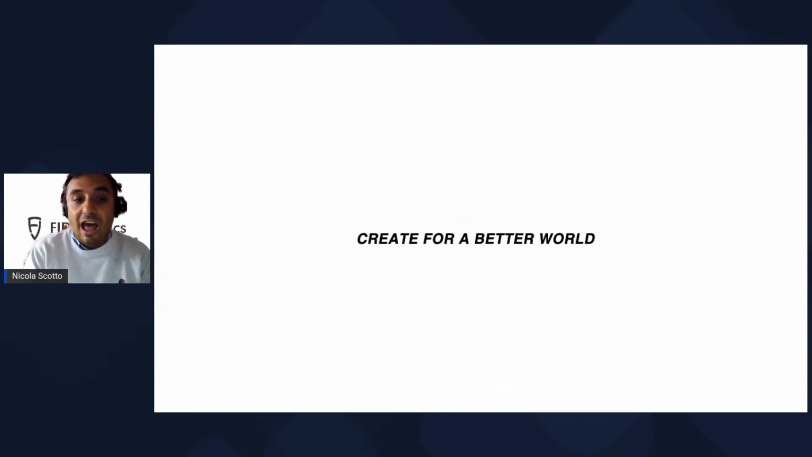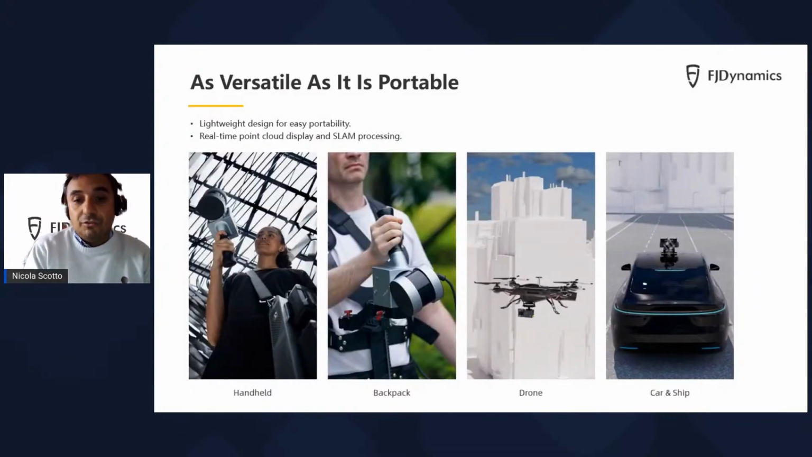I hope you have seen how portable and easy to use our system is, really tailored for addressing different types of application. Our laser scanner right now can be used as a handheld laser scanner, but since 2023, it can be mounted on a drone and also on a car or whatever other type of vehicle. So our scanner really is portable and modular, and it can address a wide range of applications because it can be mounted on different types of platforms.